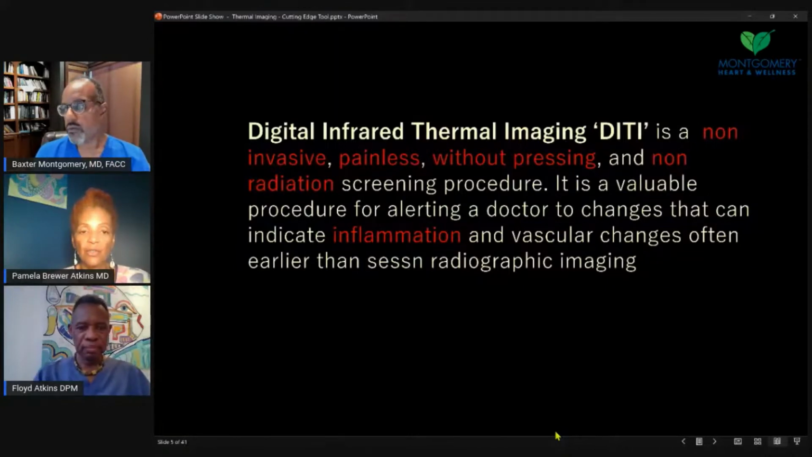So digital infrared thermography, sometimes people abbreviate it DITI, is non-invasive, it's painless, it doesn't have any pressure, actually doesn't touch the skin, and it's a non-radiation screening procedure. It is a great tool that can help your doctors identify if there's some inflammation in an area and vascular changes. Although a lot of doctors are not familiar with it.